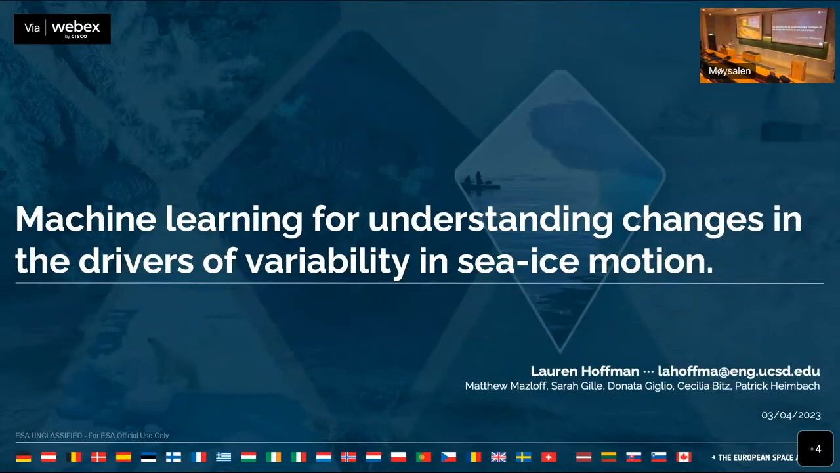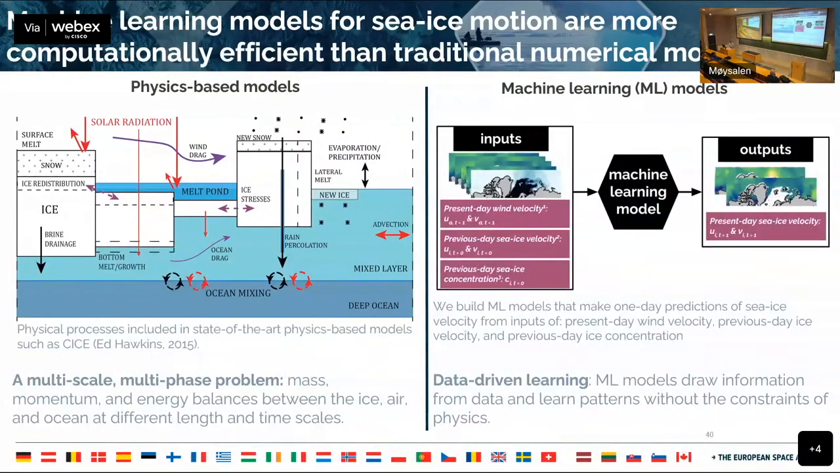So the next contribution is from Lauren Hoffman, and this is machine learning for understanding changes and drivers of variability in sea ice motion. I think that was brought up in the Synergy session yesterday about how you can use machine learning. Well, this is one contribution that does so. On the left-hand side, this is a physics-based model. You can see there's a lot of coupling between all these different systems here, and I'm not going to go through those details. But then on the right, this is the machine learning approach.